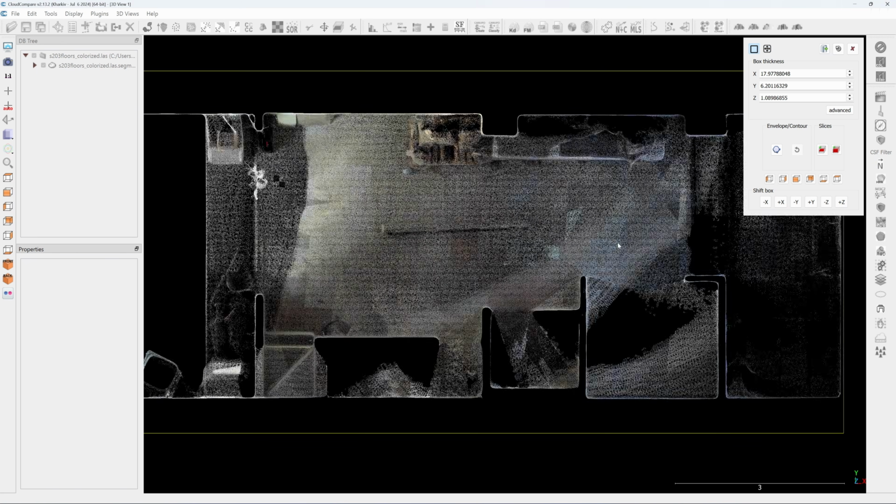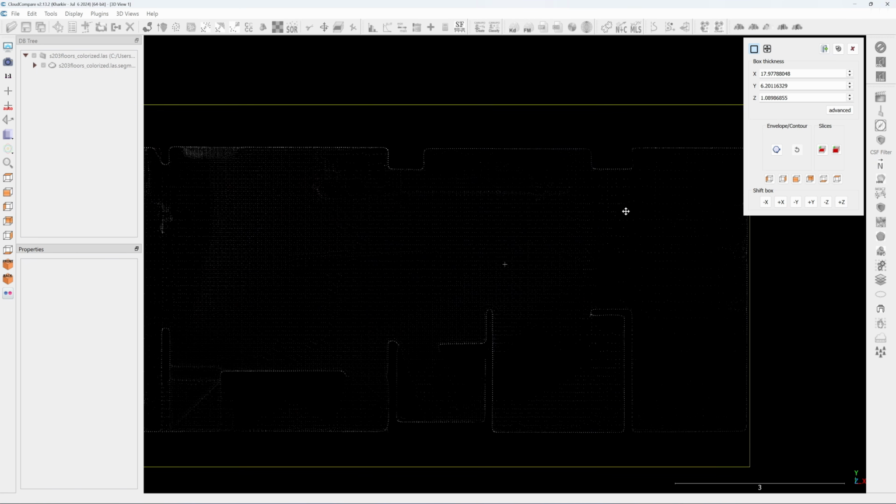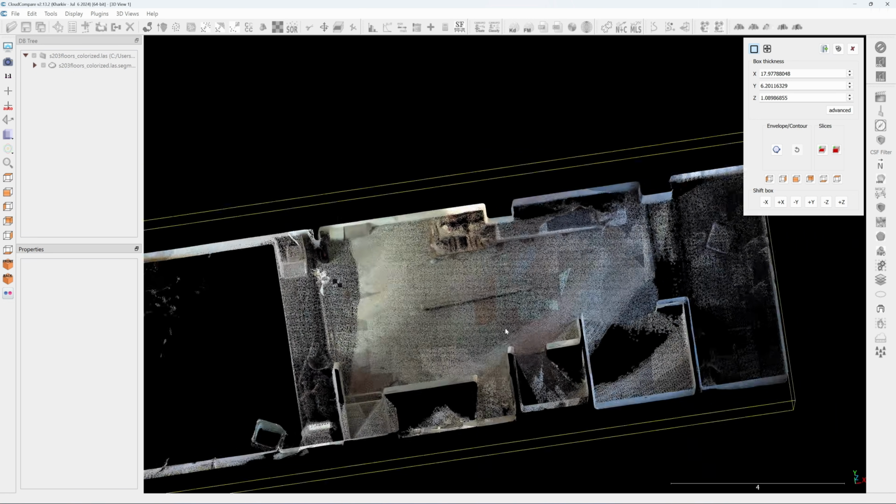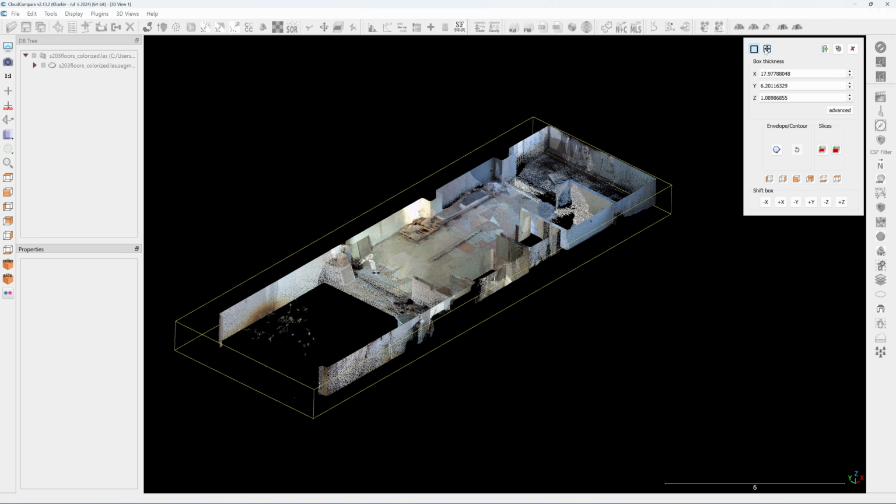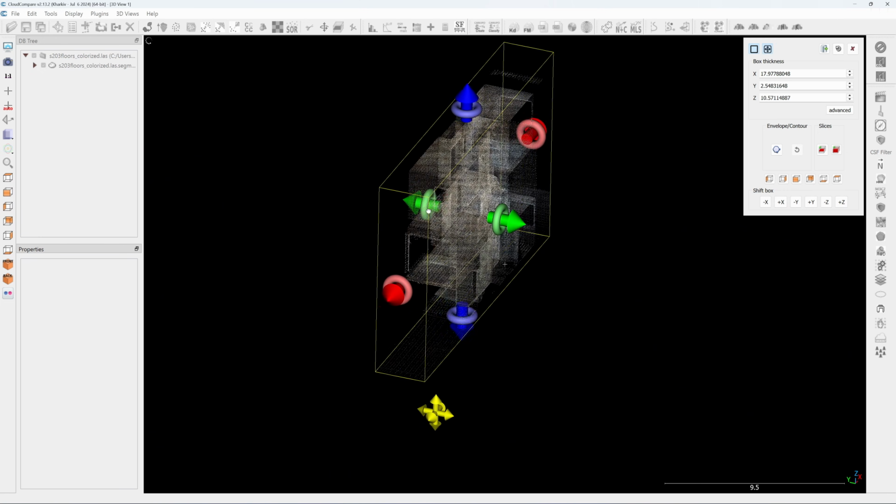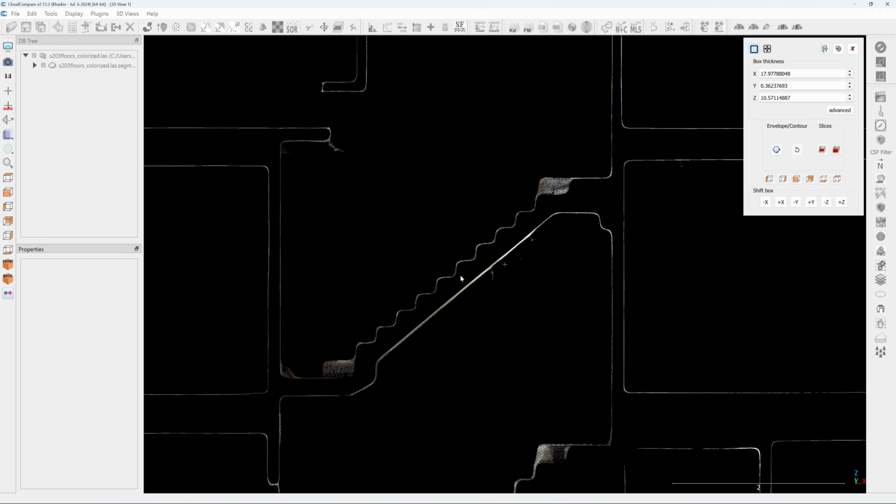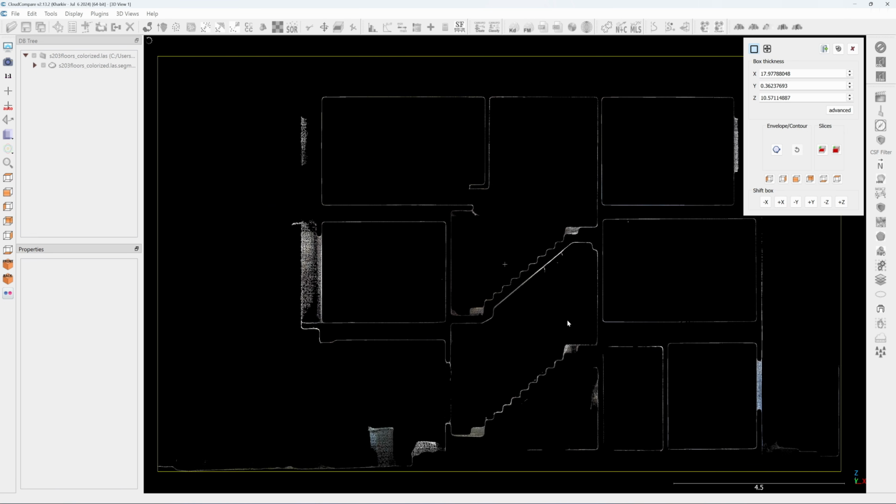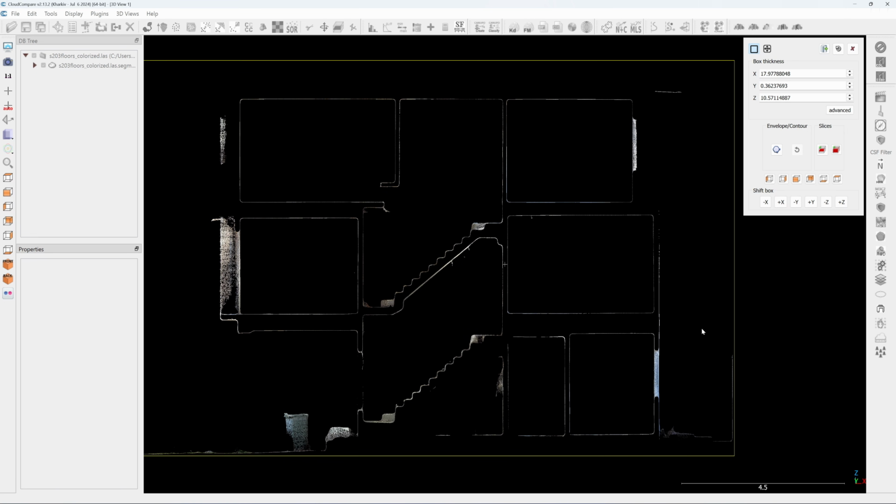Don't expect any error on the first floor. First floor is quite easy. It's precise enough for making the reverse engineering. It is a bit round, but you can reverse this. Yeah, the cross section of the building is quite clear.